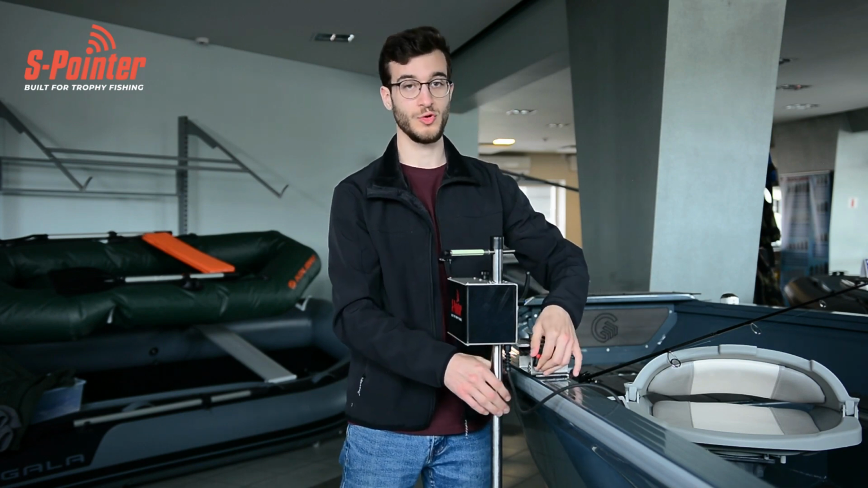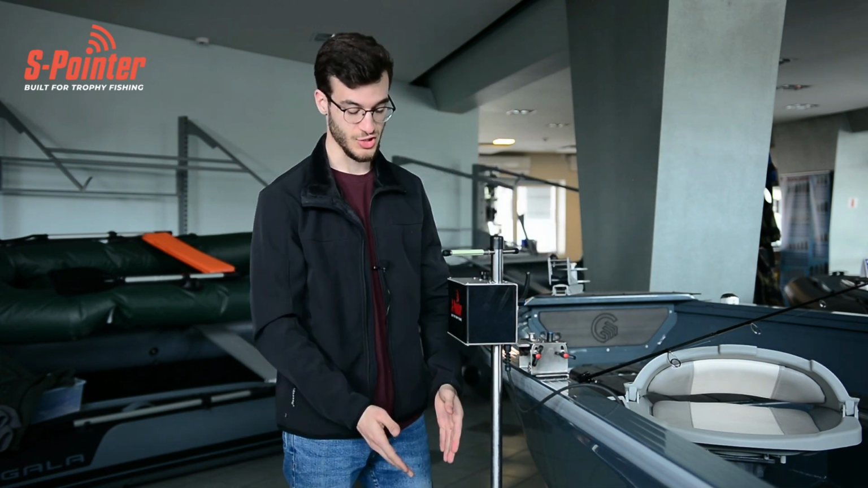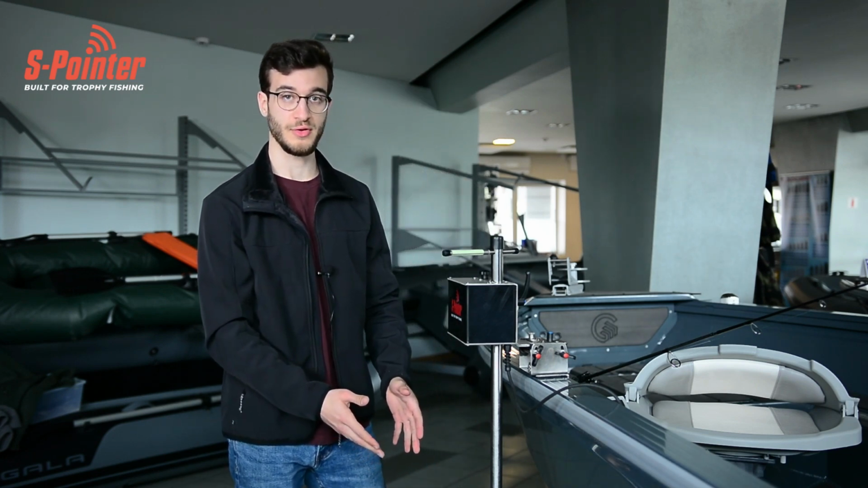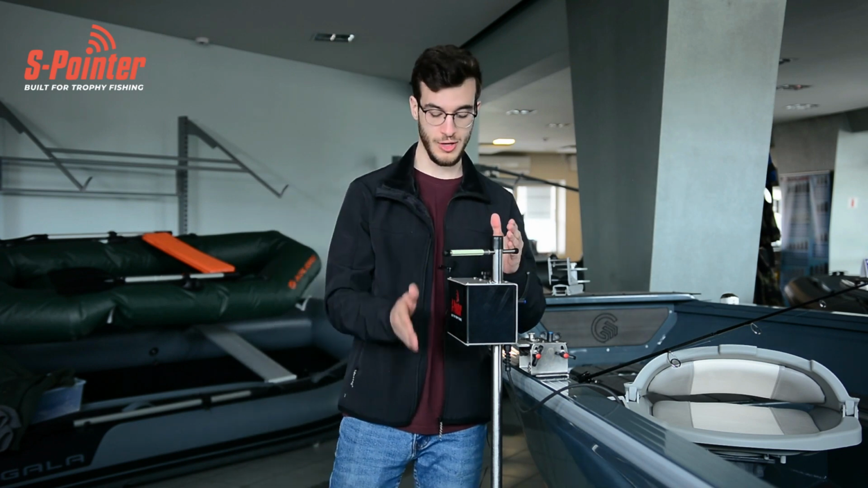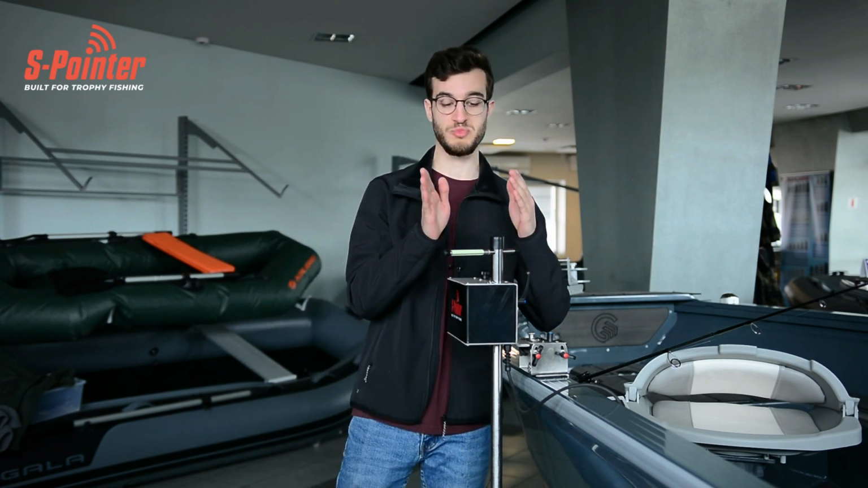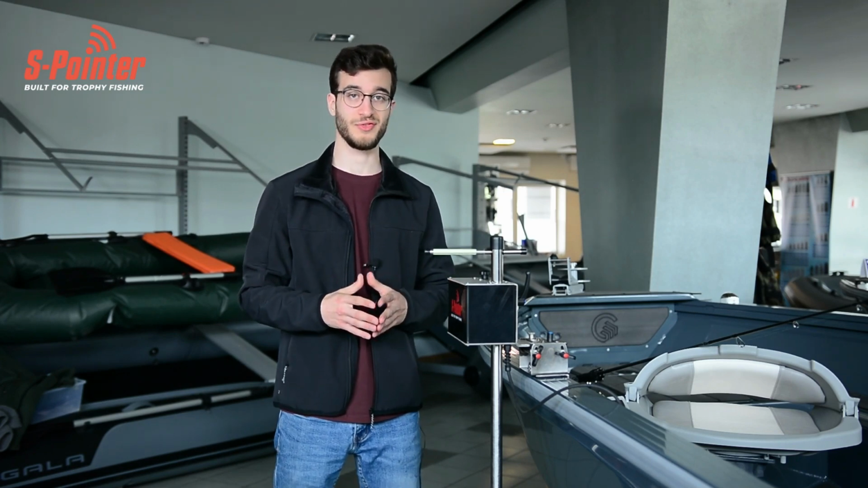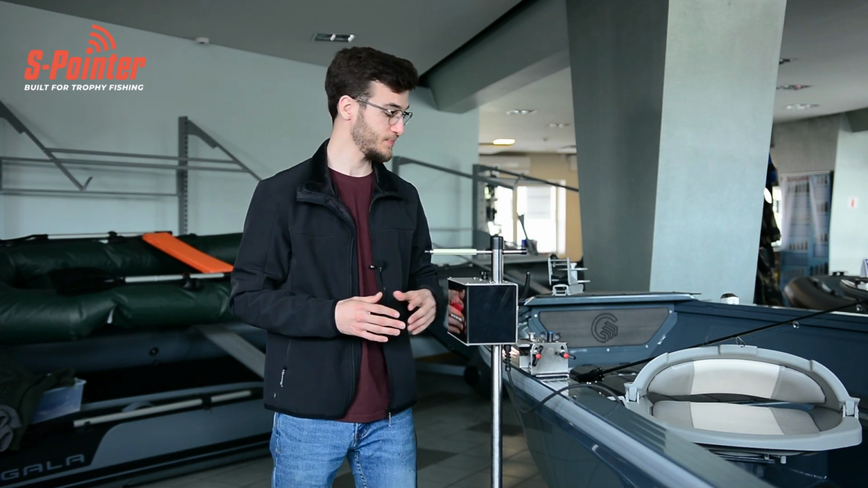Second of all, to address the problem of the adjustable transducer, we introduced a fully adjustable mount so that you can ensure that your transducer is perfectly aligned with the pointer. Those are the two main benefits of the SPointer. But of course, there are some other cool features as well.